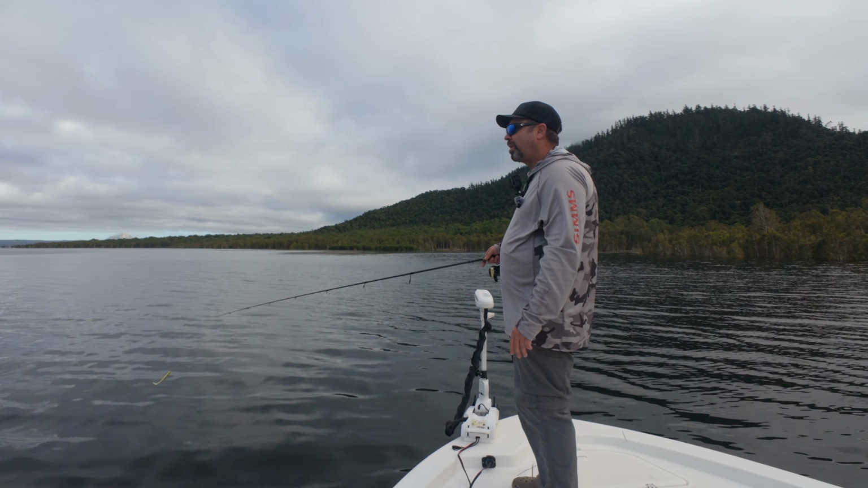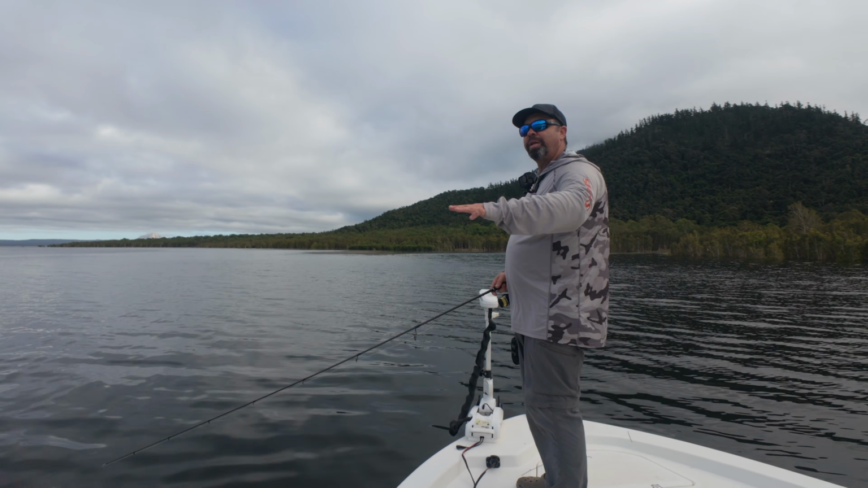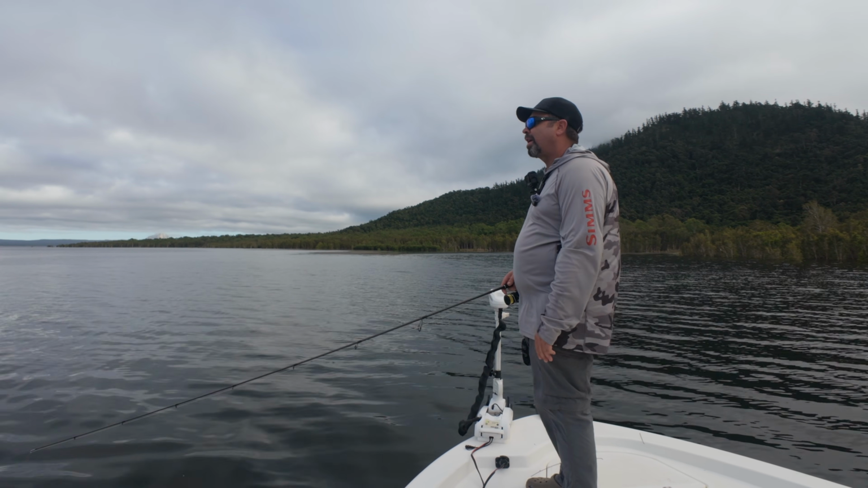So the idea of what we're doing here, there's a nice weed edge that runs along here. So we're just trying to run the edge of it, put the lure right on the edge where the weed drops off. We'll also cast up on top of the weed, bring the lure over the top, try and get their attention and try and get a reaction.